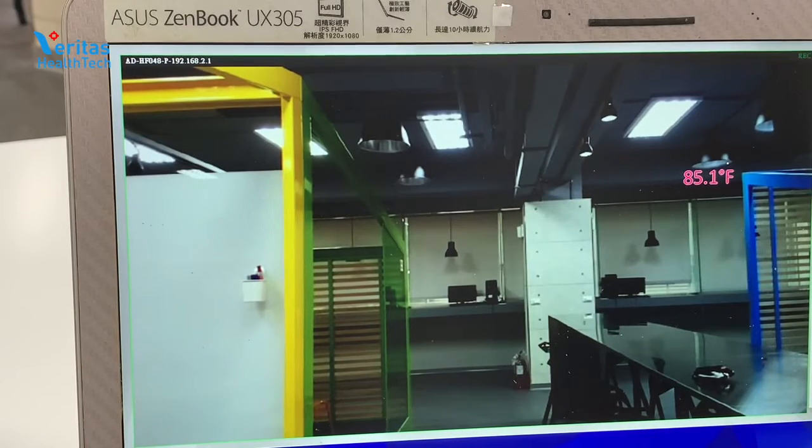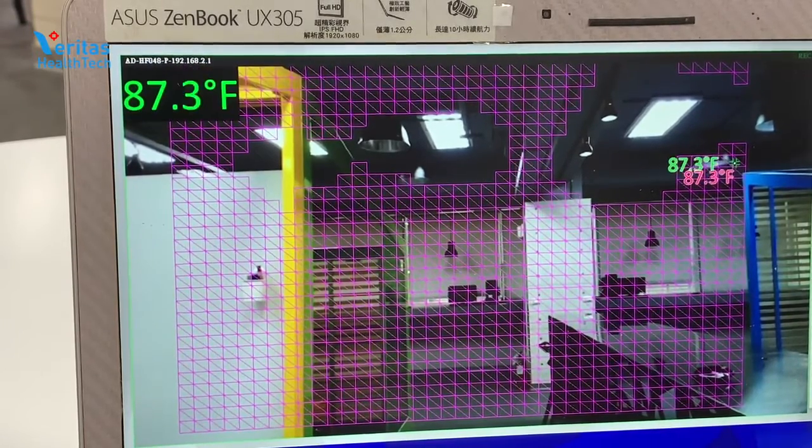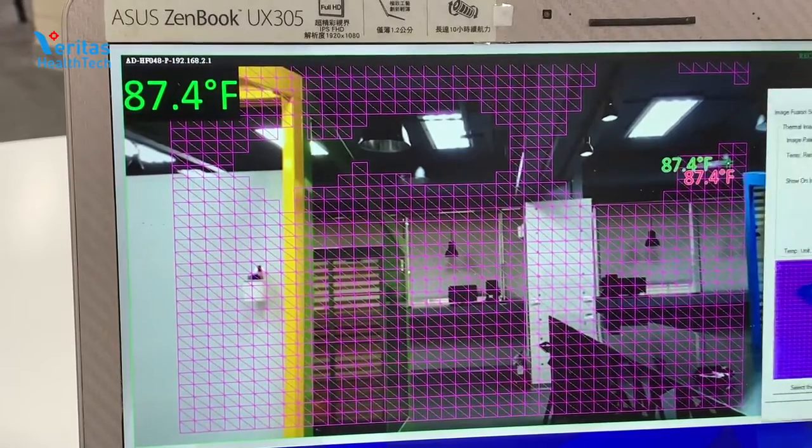Another feature the Fever Cam Public has is that in some areas, such as lights or maybe a heat ventilator, it alerts on the temperature, so we have to modify and square those areas out. An interesting feature here is that in this image, as you can see in front, we blocked out a few of the light sources because of the heat coming off of them.